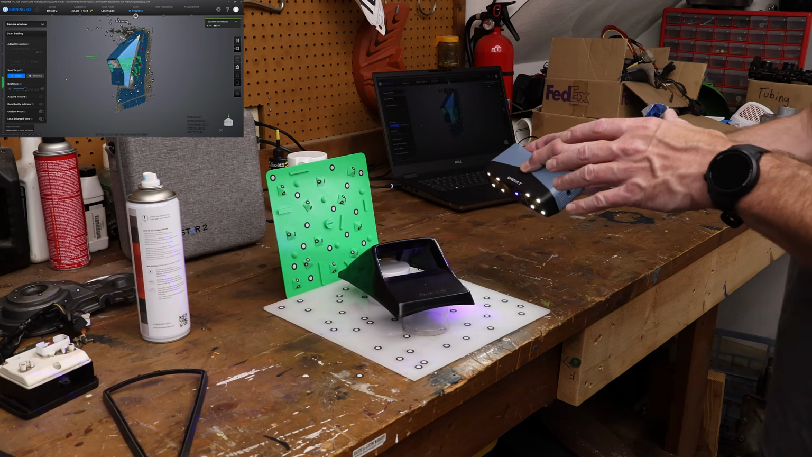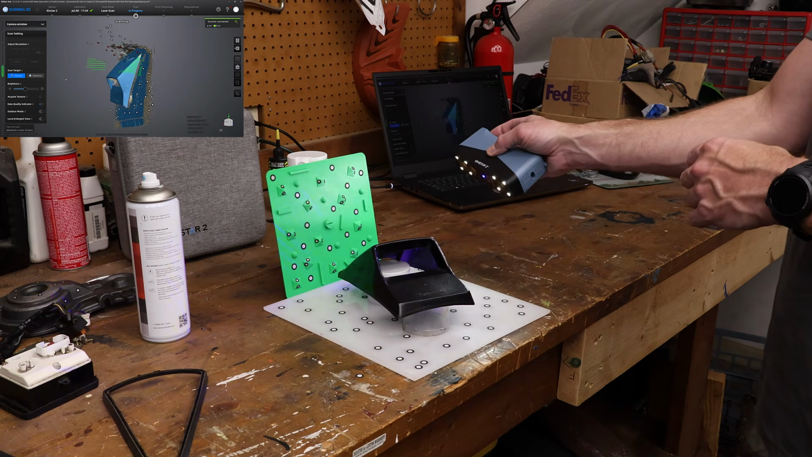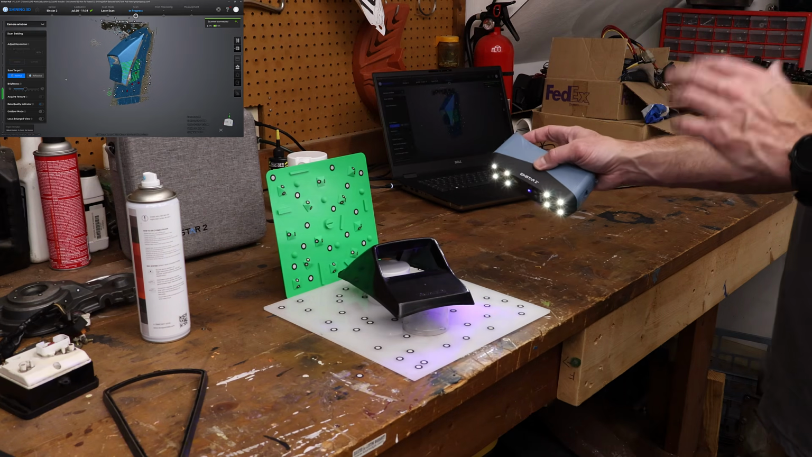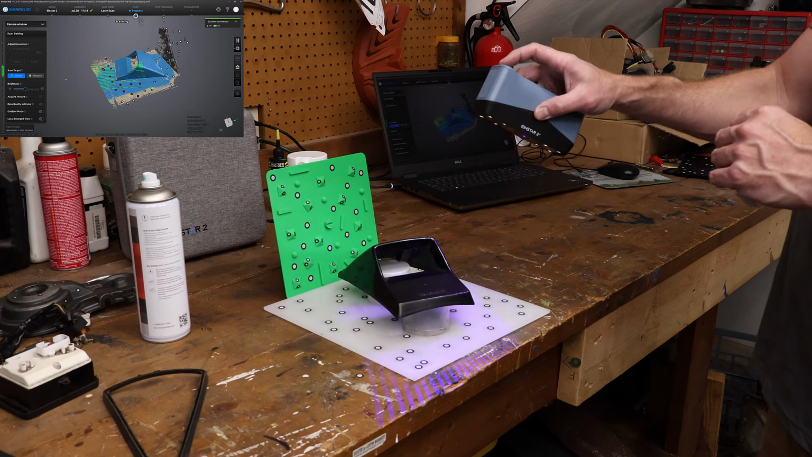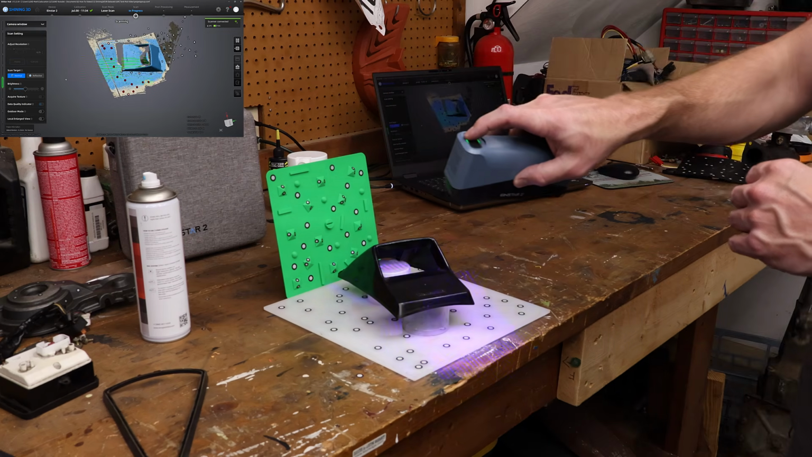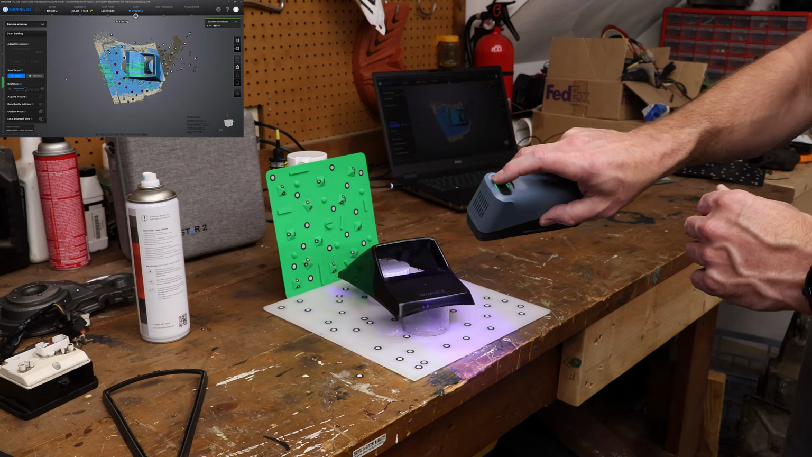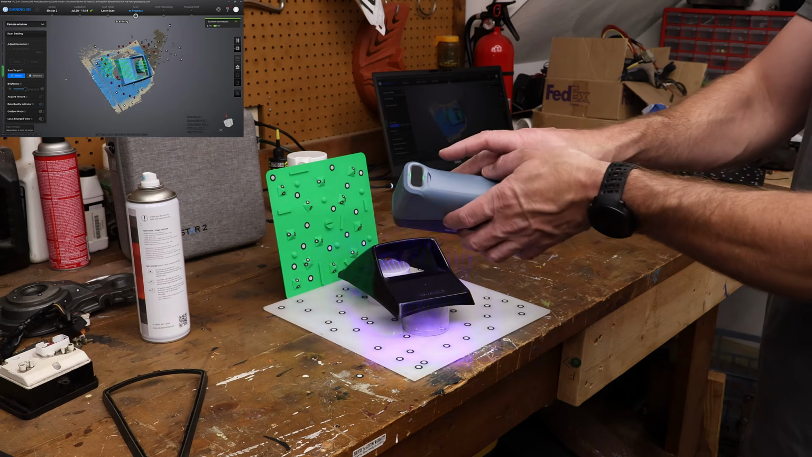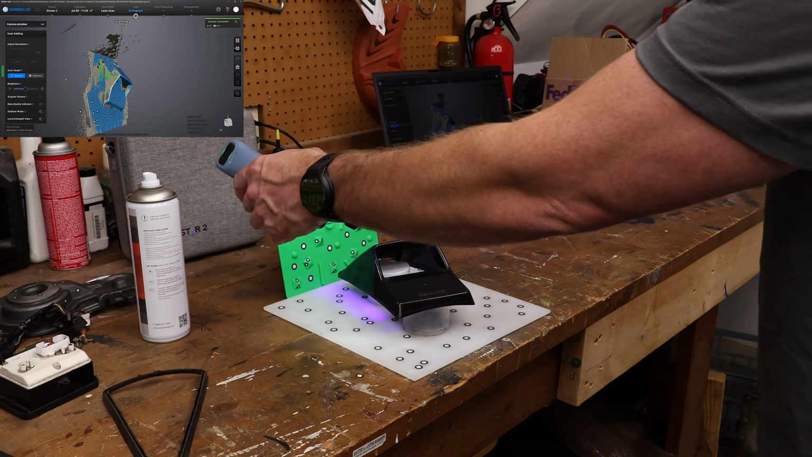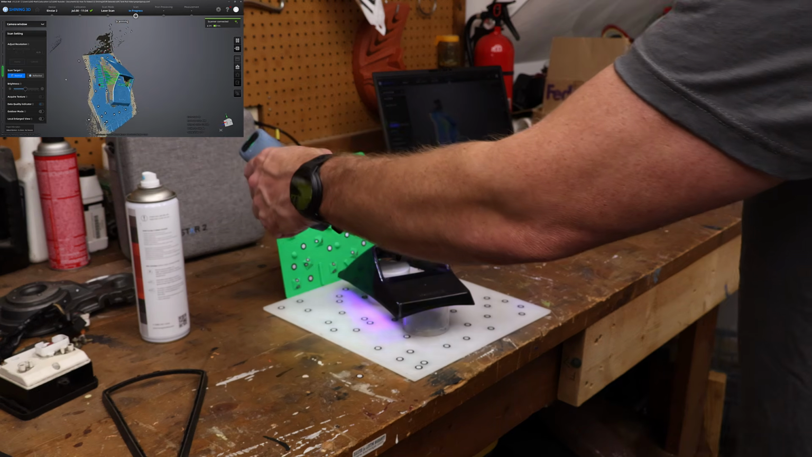Now remember, the Einstar 2 is parallel line only. There's no cross lines, there's no single line mode. And if you're scanning in parallel line only, my personal suggestion is to make sure that you scan the surface in two orientations. You want to actually make your own cross lines. So I'm going to go back and forth. We're not going to do this whole part without scan spray because I know that it's going to be much better with scan spray. So I'm only going to do this side, or this one scan like this.